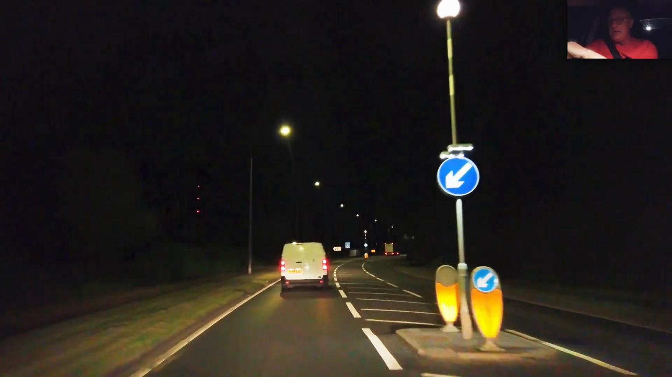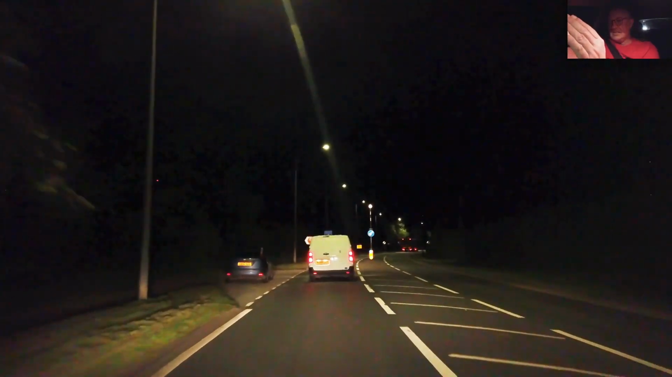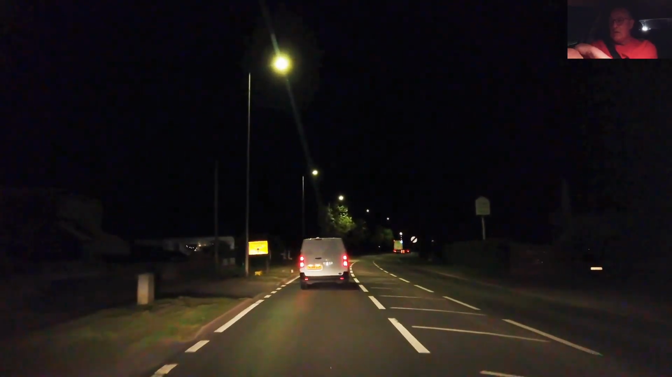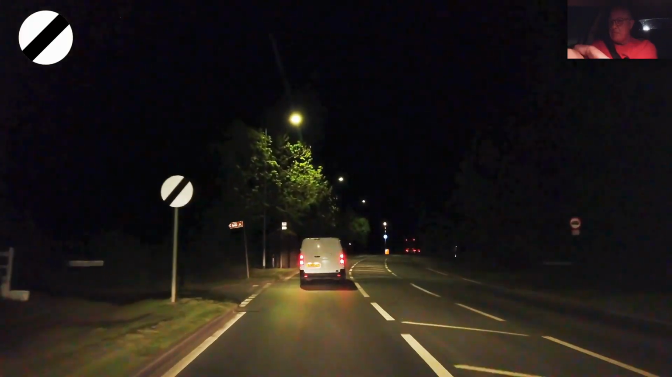It would be nice if I can get to the A20 and they've opened the second section, and then I can just sail down into Dover that way, rather than head down into the town. National speed limit.